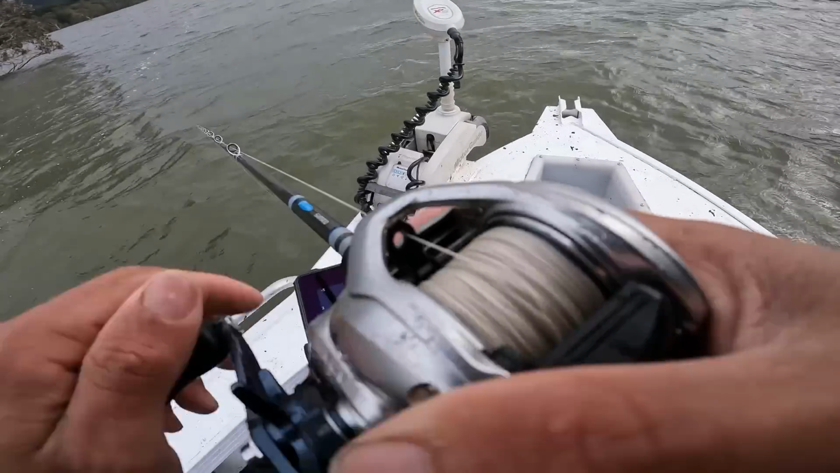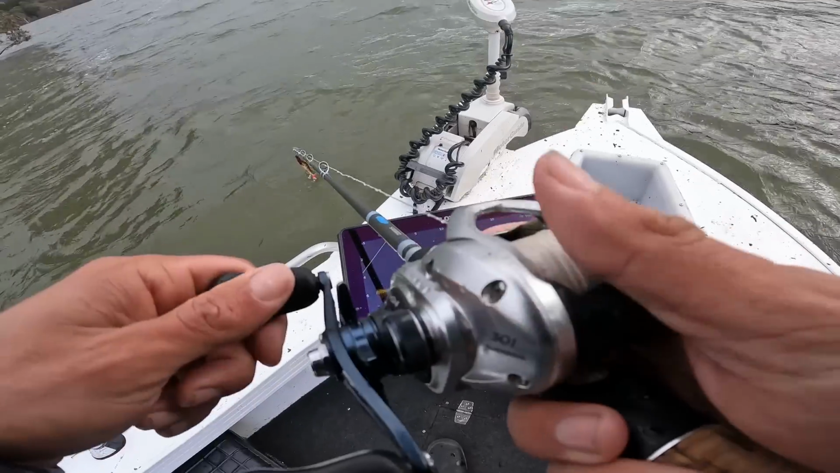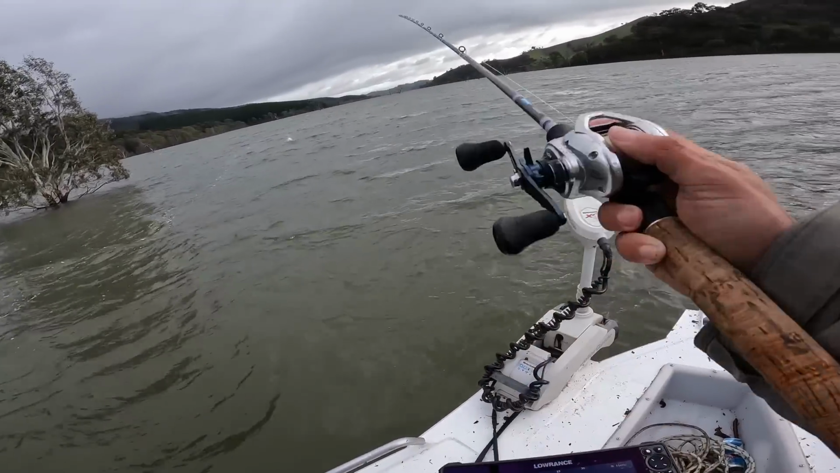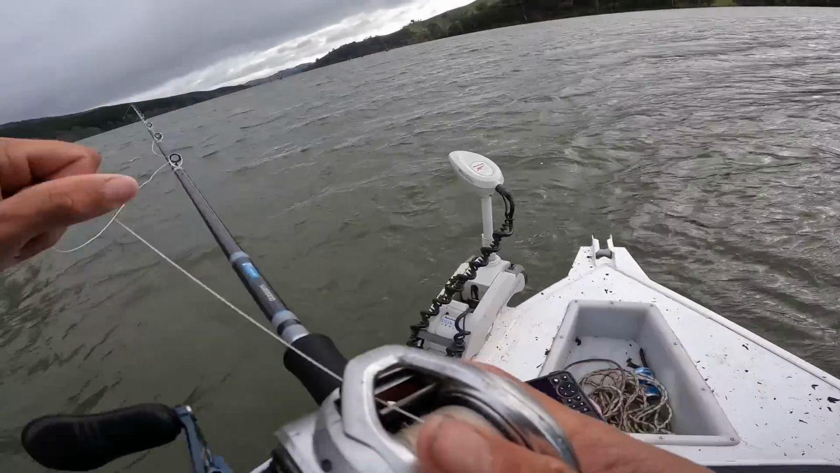I think that's him on the bottom there, isn't it? Just now he's on the bottom. I just want to give him one good cast. That other one went to the bottom and then he ate. So I don't drop back too much.